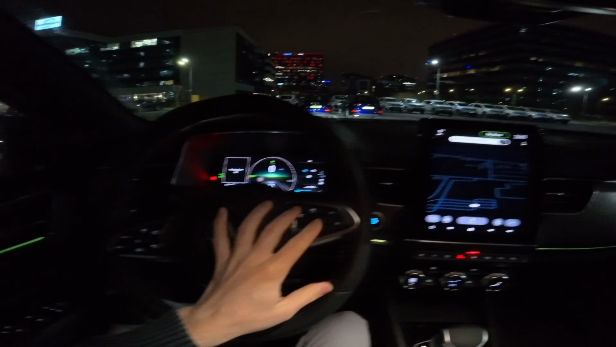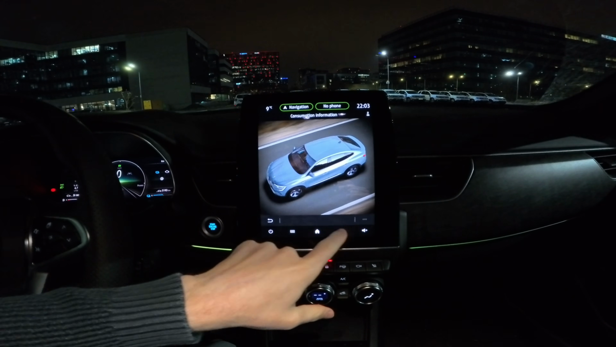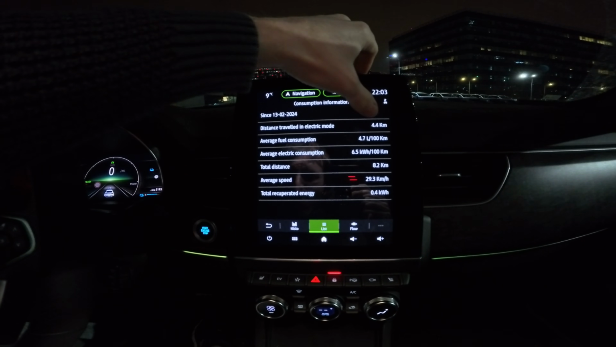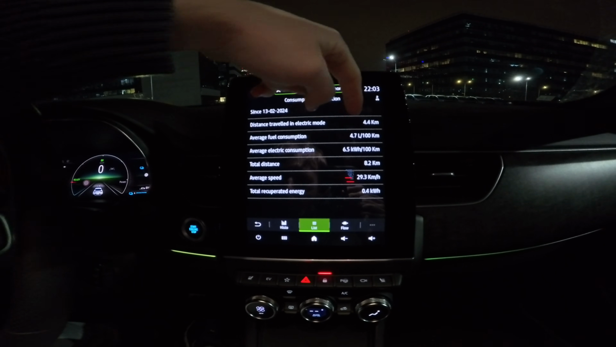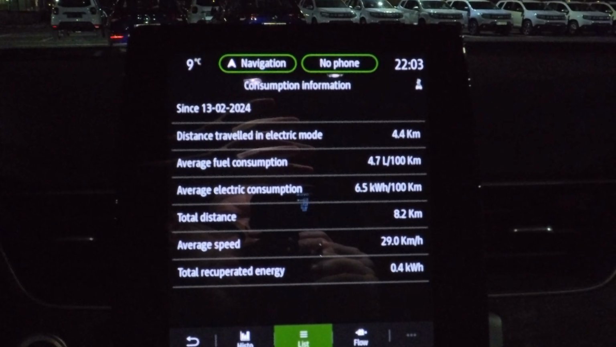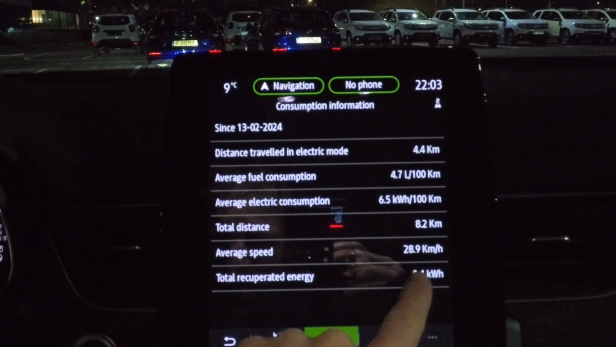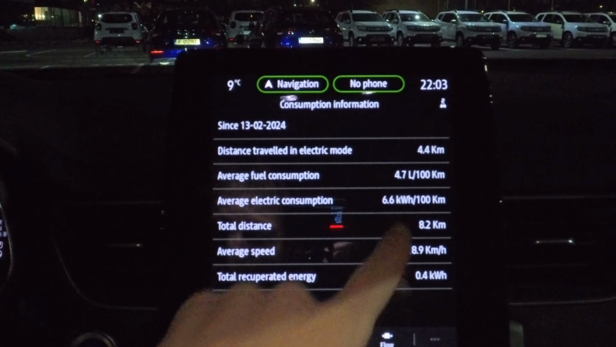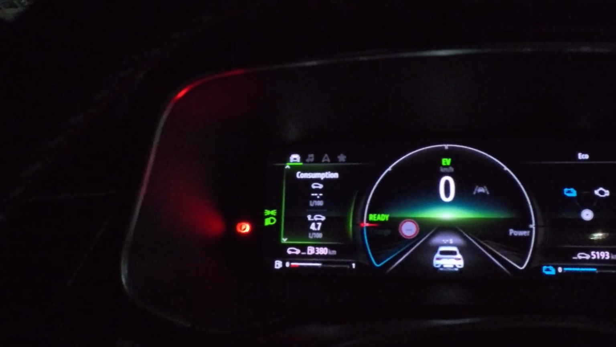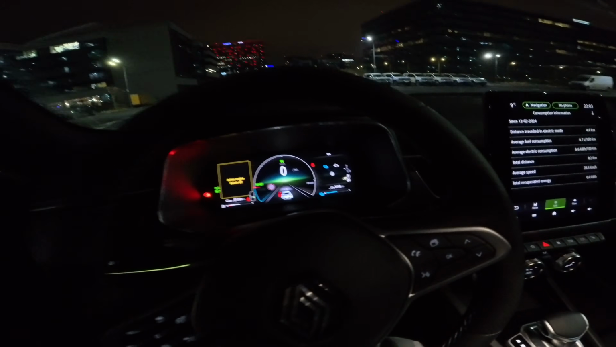What I'd like to show you right now is the driving information. If we go right here, check this out. We drove 8.2 kilometers. 4.4 of these were completely electric, so half of the road we drove electric. And if you go down here, we recuperated 0.4 kilowatt hours, and we have 4.7 liter consumption. Wow, this is incredible, really. And you can see it also on the cockpit right there. This was really cool. That was the trip, guys.